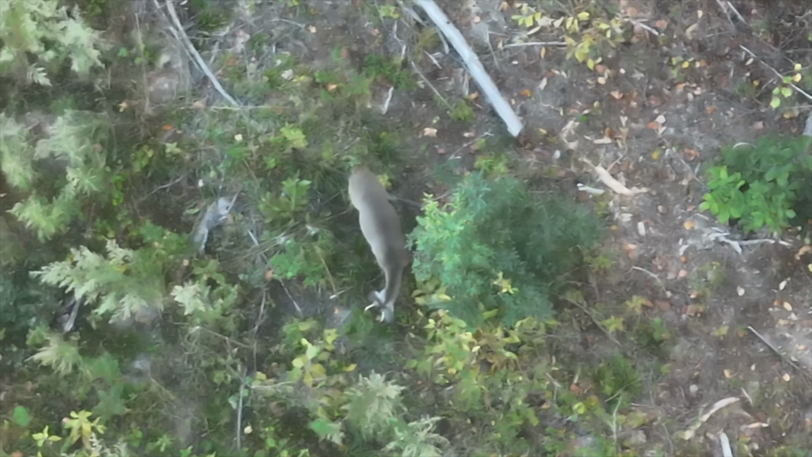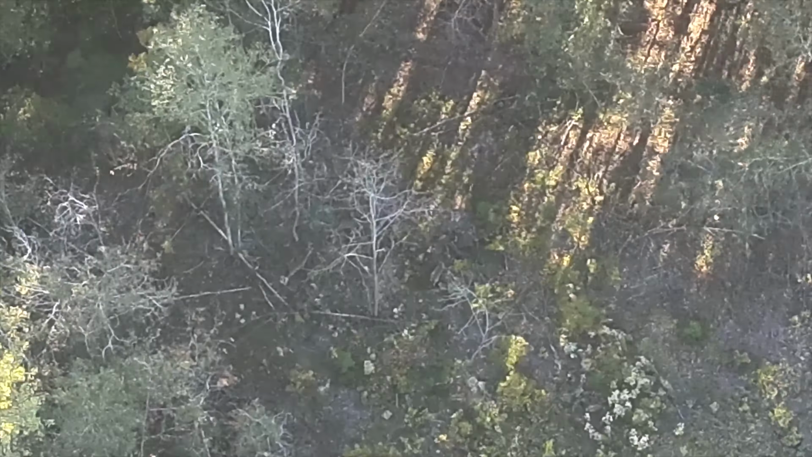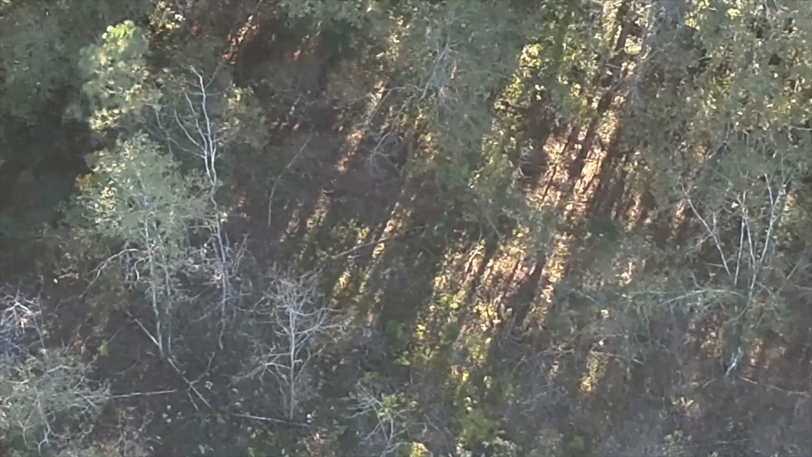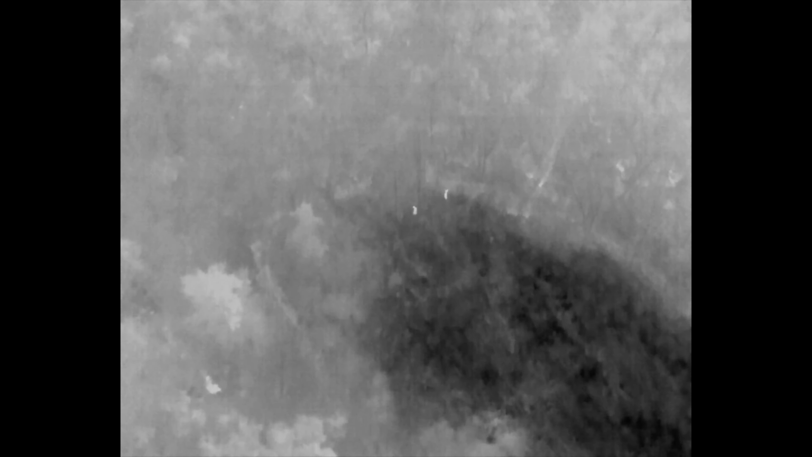We find this little guy hanging out in the sunshine by 5. And now close to 2, north of 2, I find this bachelor group of bucks going into the woods, and I decide to follow them and see what happens. And they go in here and they obviously meet up with another rival buck, because what ensues is an interesting thing to look at.